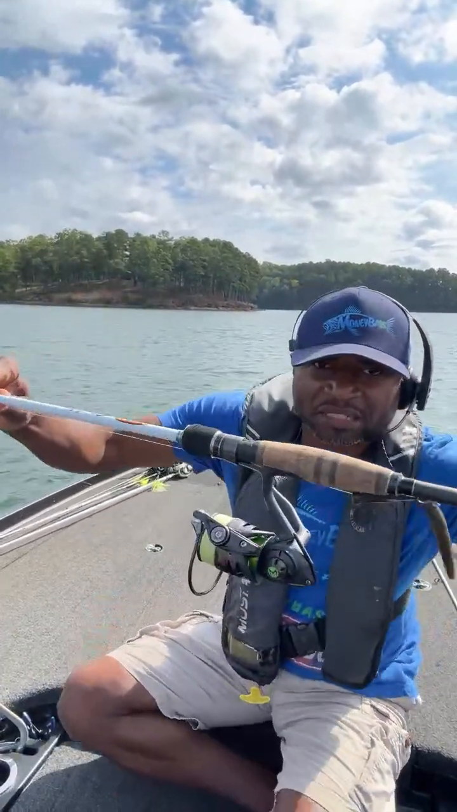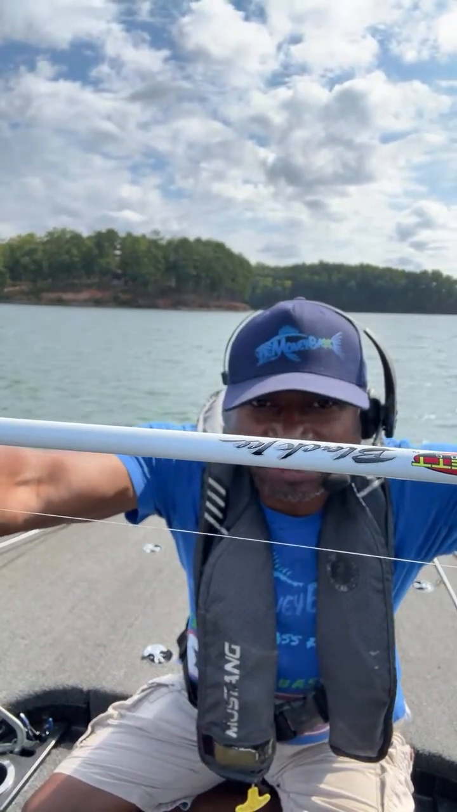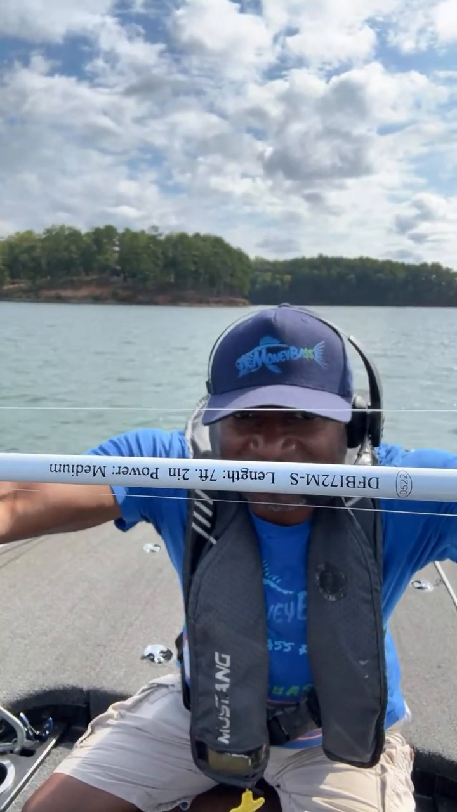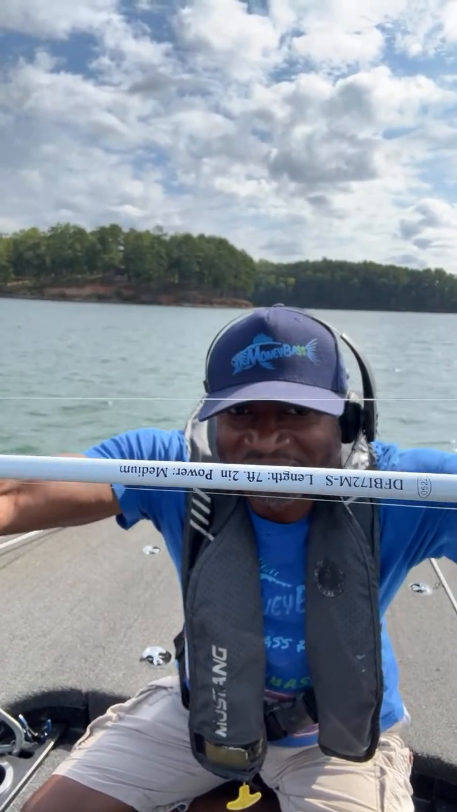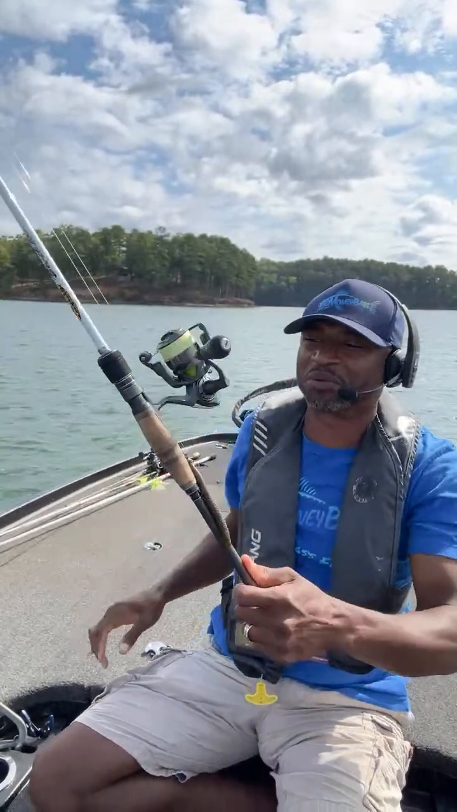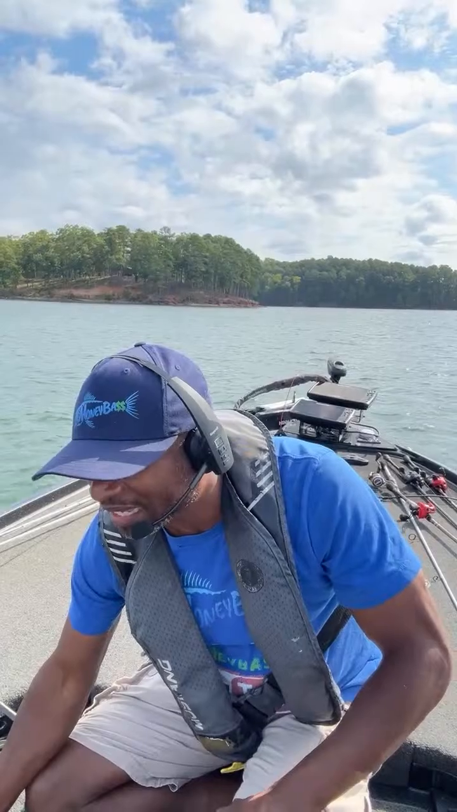All right, so that is my shaky head setup. Can you see it? Duckett Black Ice, a medium 7.2 spinning rod.